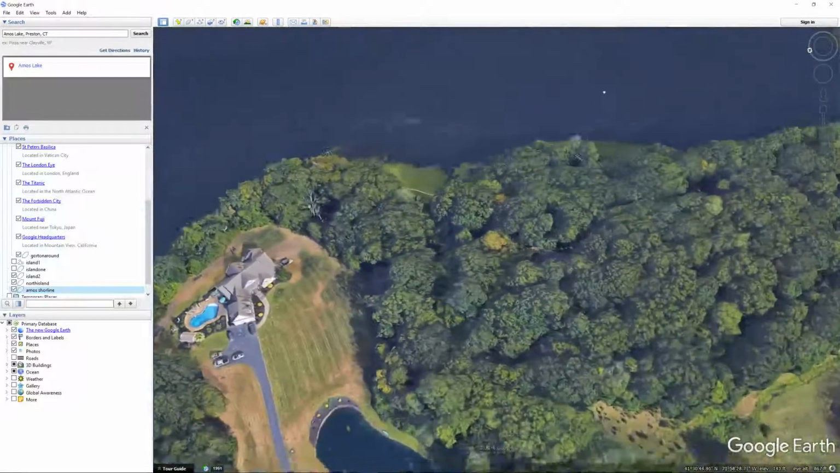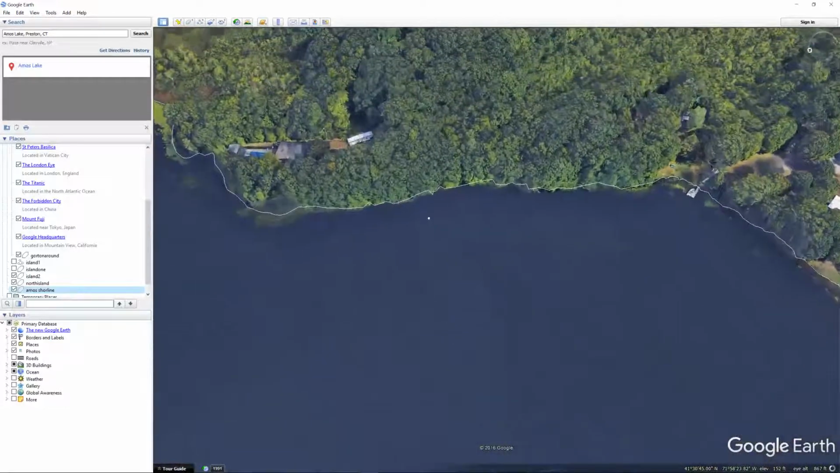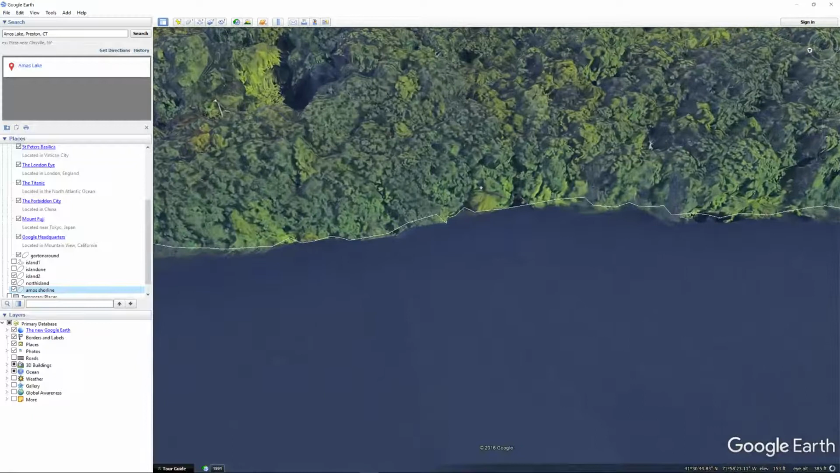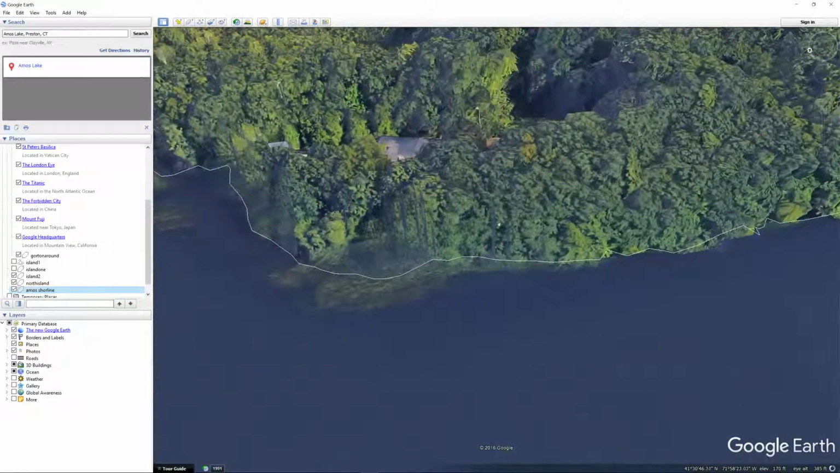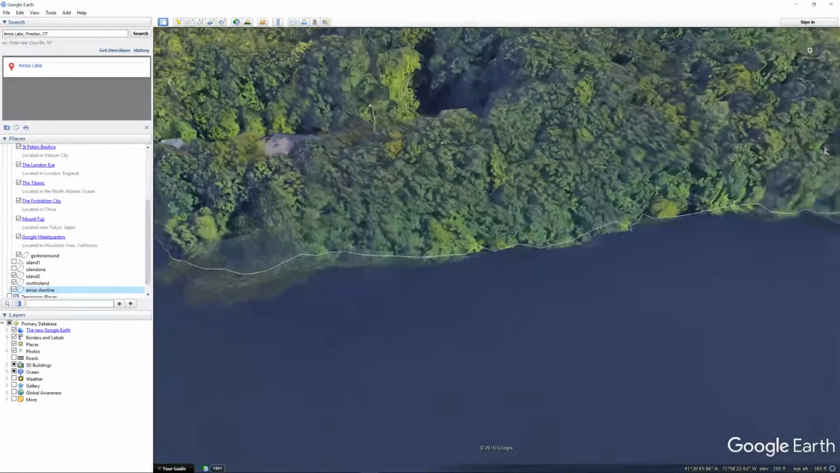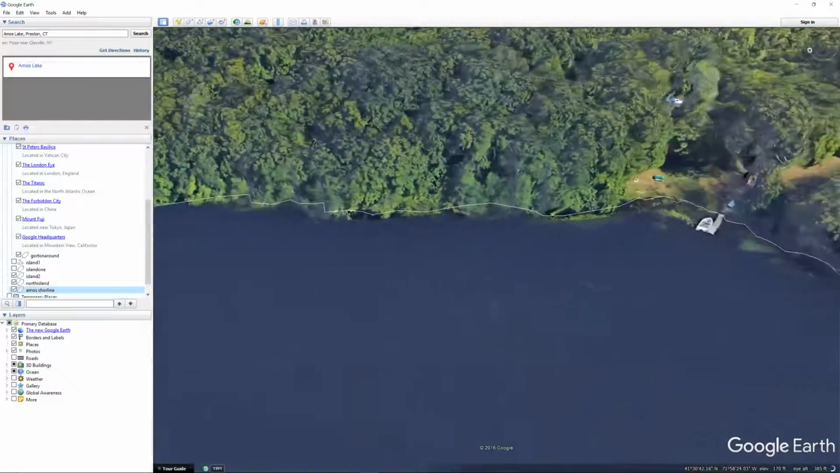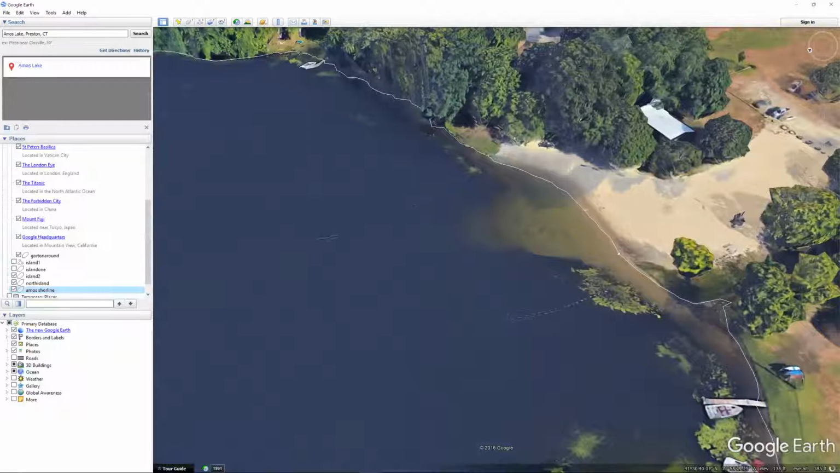But it follows the shoreline pretty consistently. Whenever you do these, which I showed how to do them in the last video, so if you want to learn it, it can get tricky in these areas where the trees overhang the water. The computer program, I believe, uses some type of elevation data in Google Earth, and making these lines is easy on clear shoreline like this swimming area.